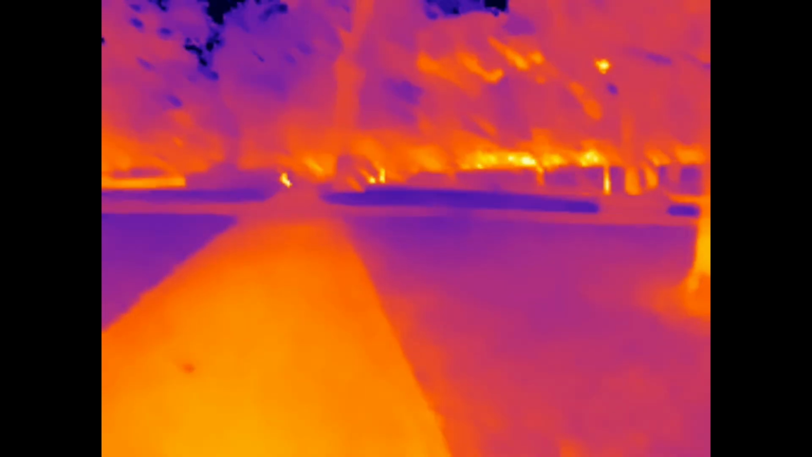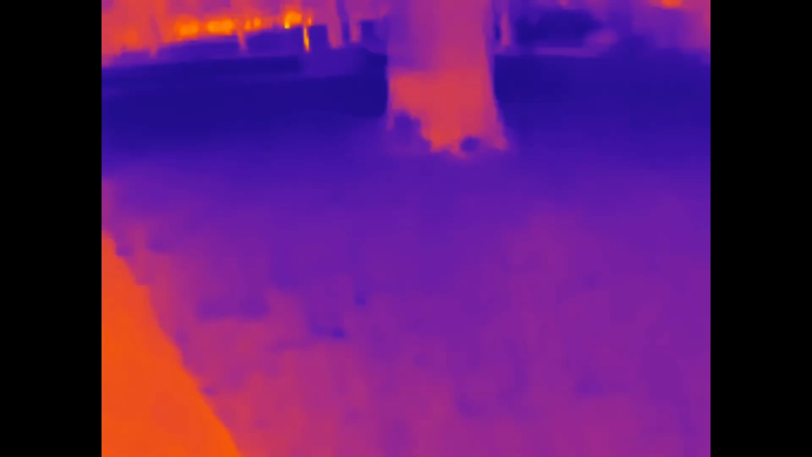I hope this is going to be helpful, because myself, I'd probably just use this as a bit of a scouting device. I don't know, just for fun. I think I'm most impressed by the fact that you can see up to about 50 to 100 meters, discern targets. So that range, and even little mice and stuff as well.